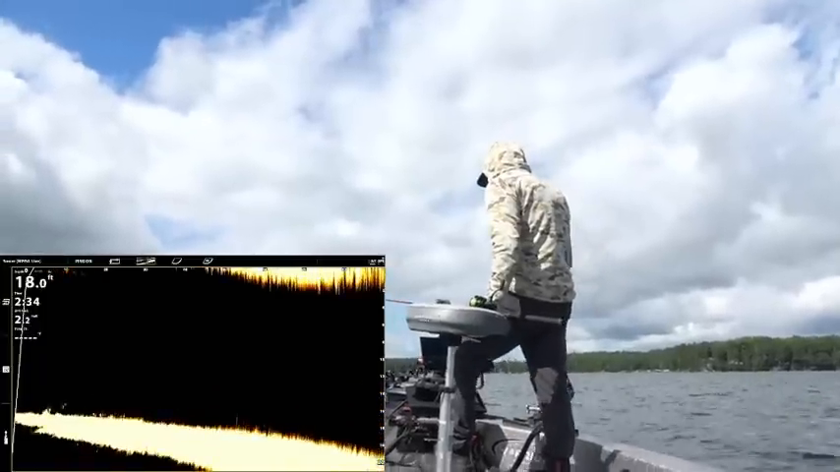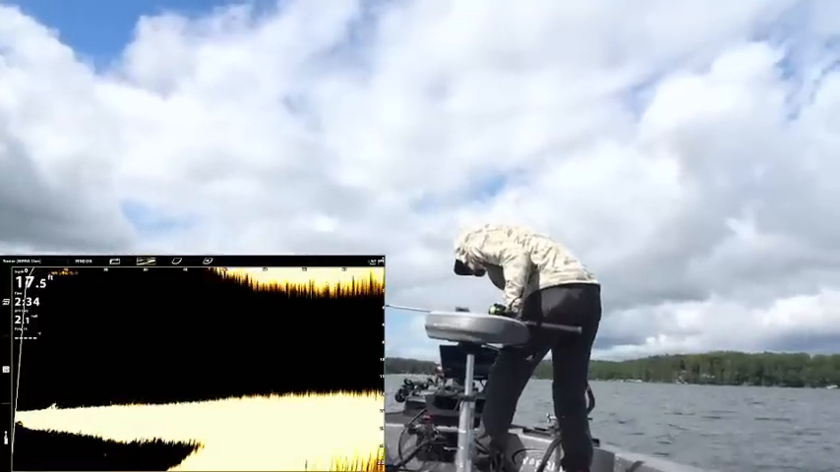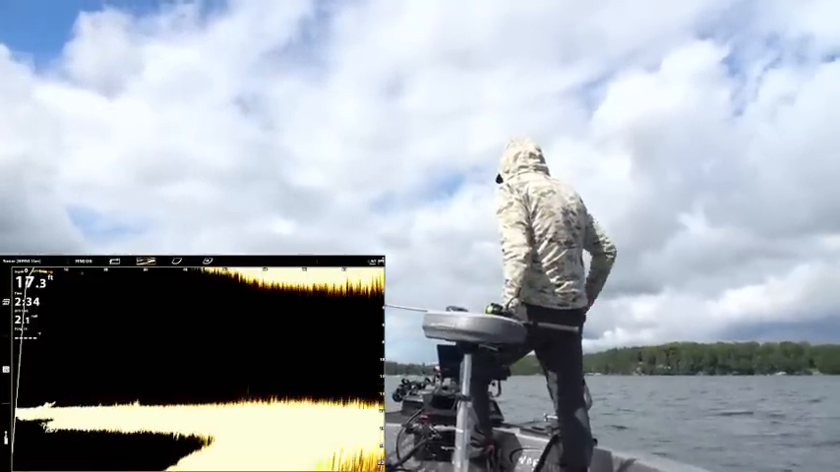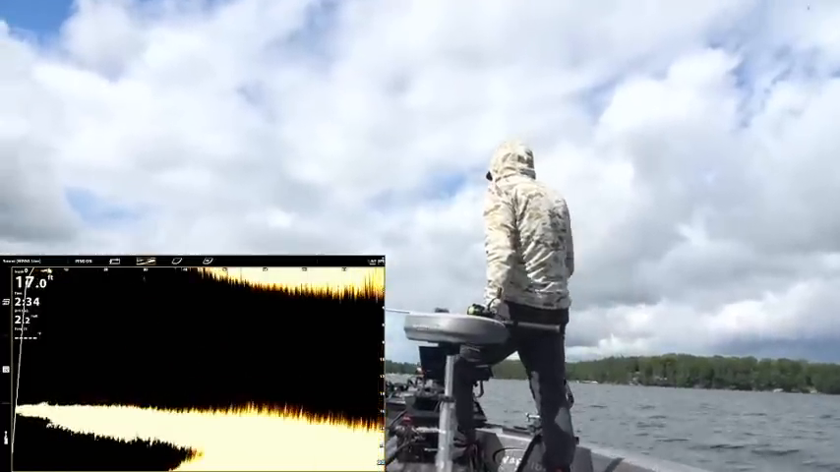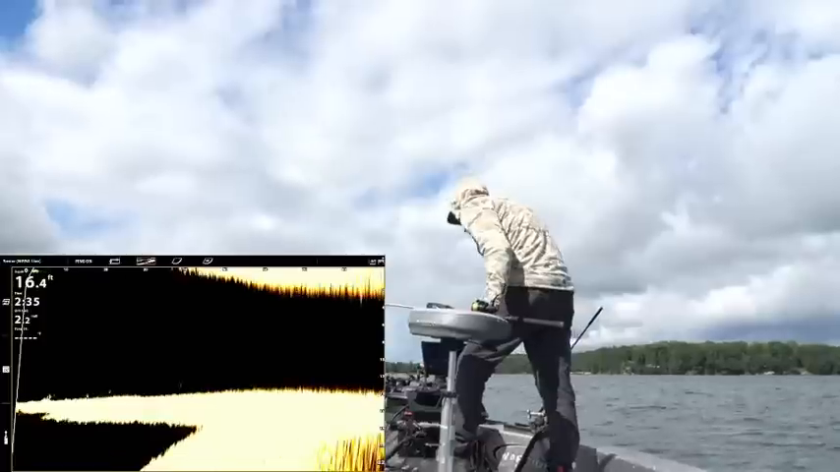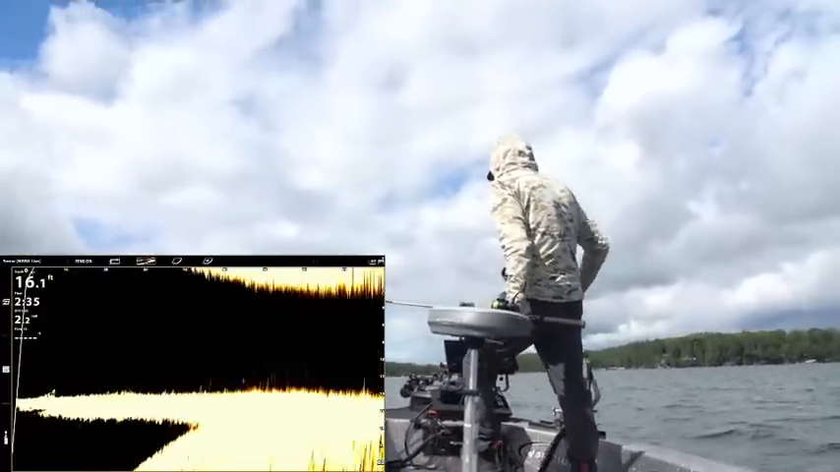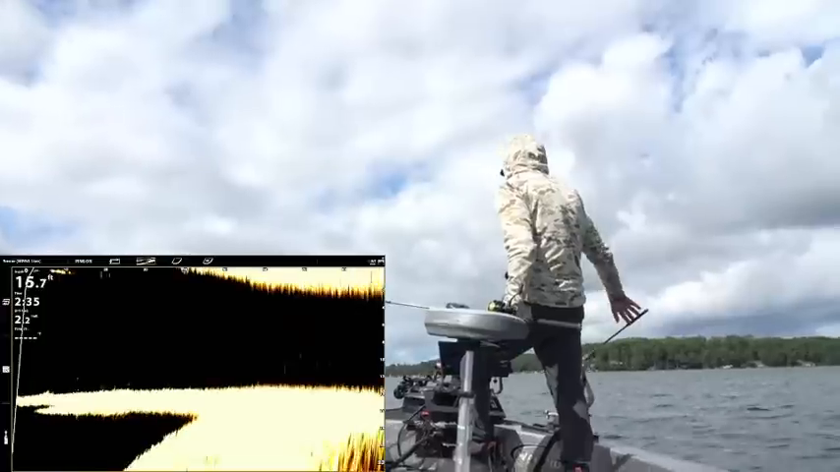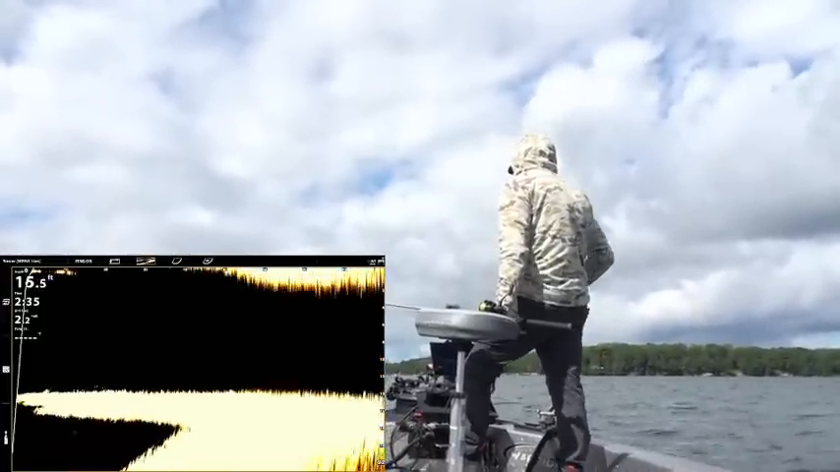So this one obviously looks to be a little bit shallower type of spot. I'm not seeing weeds yet, and we're in 12 feet right now. Somewhere we should hit a weed edge. But right now I'm just running trolling motor on high, screaming around these flats, kind of in the depth that the weed edge would be at.